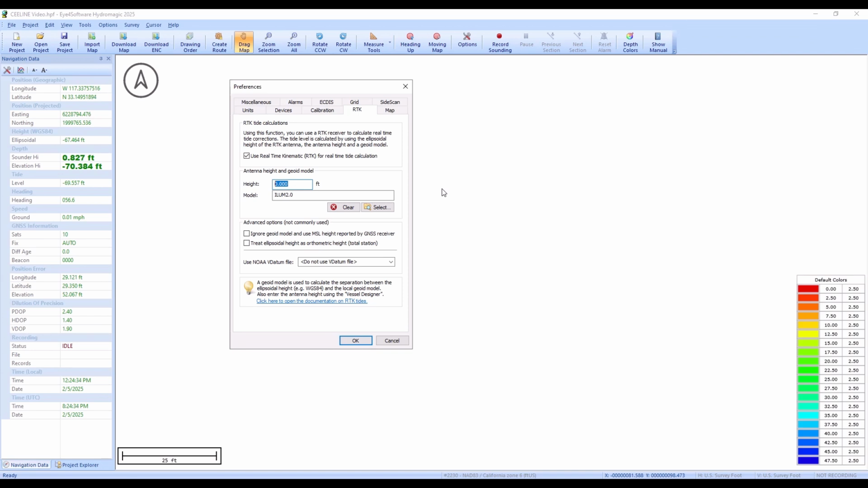That would mean you did not have any draft, so all of your depths would be referenced to the bottom of the transducer, not the water surface. So in this case, I'm just going to put an antenna height of 5 feet. Let's say our total distance is 6 feet. We'll have a 5-foot antenna height and a 1-foot draft. So we'll put a 5-foot antenna height.